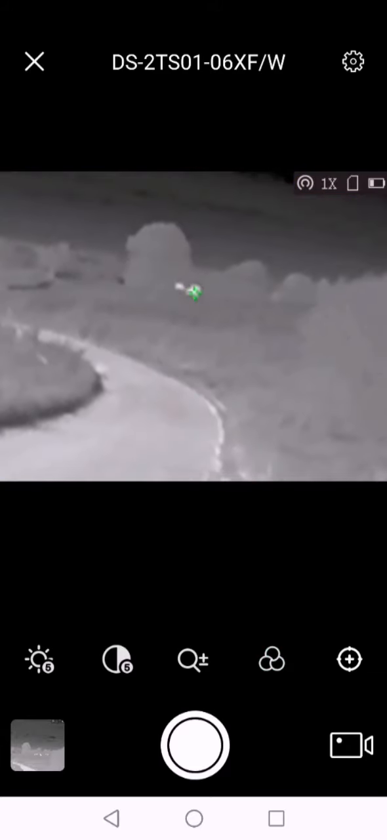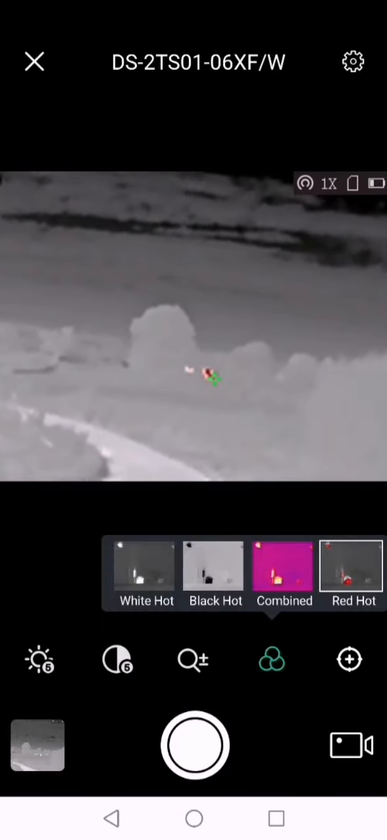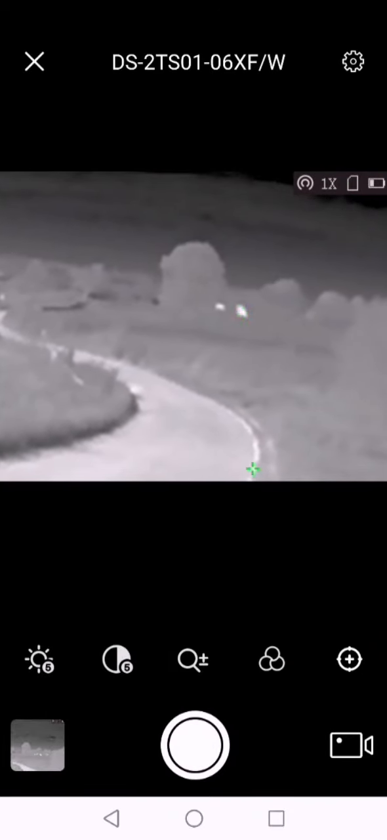And then you've got the red hot, which again, if you can just see it flickering there, the hottest points, it's all over the place. And for me, that's the worst one of them all, because that red is painting the inside of that animal. So yes, it's 230 odd meters away, but it just doesn't need to be red. For me, it's either white or black, and possibly white in this case, because they just stand out on the hillside with the trees.